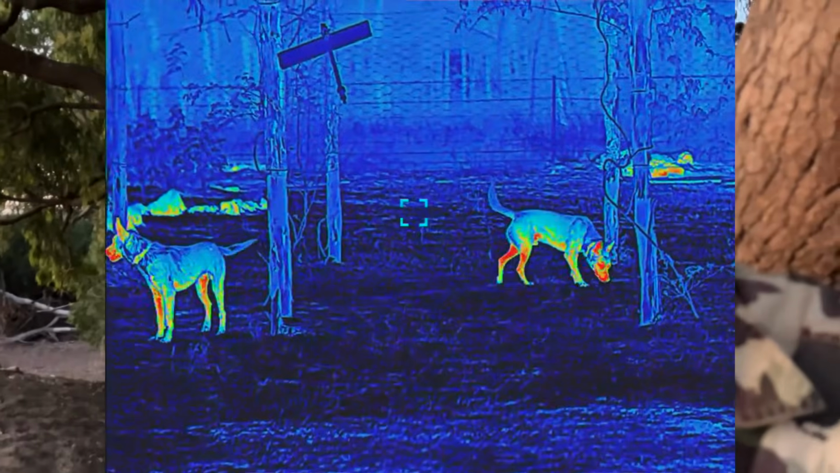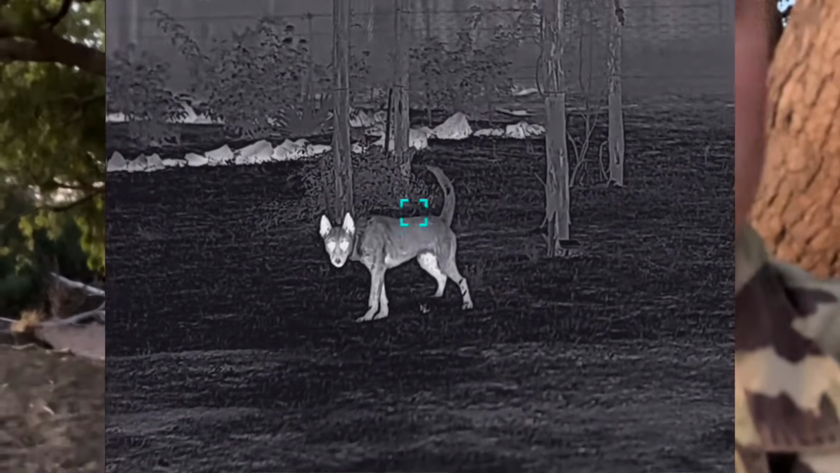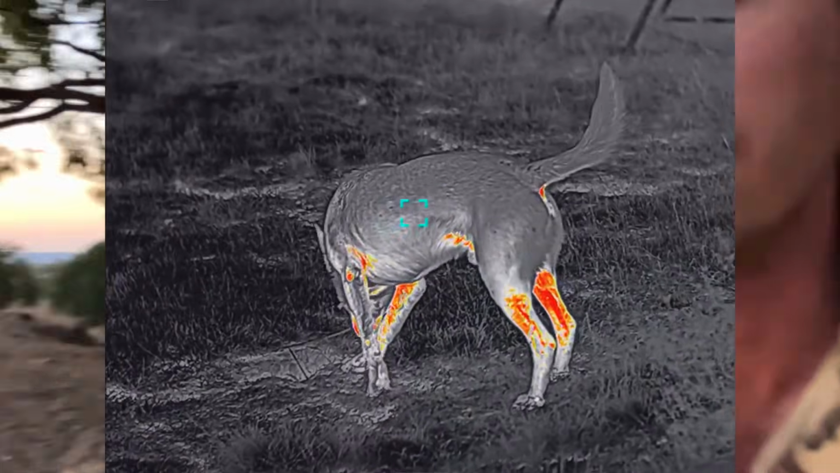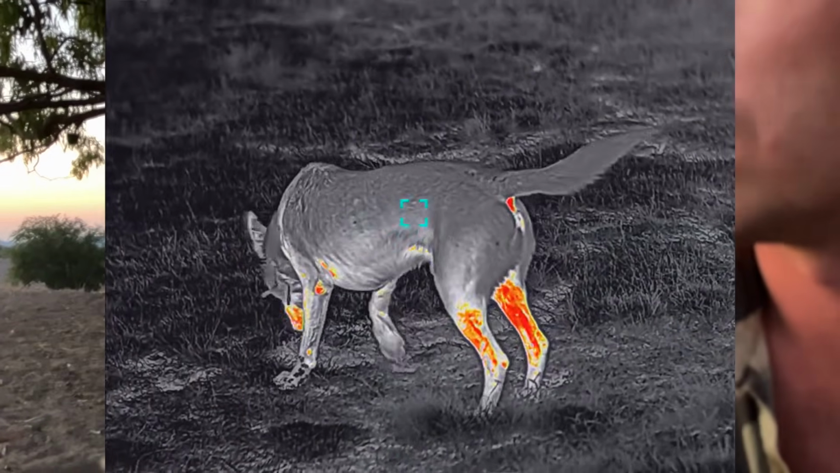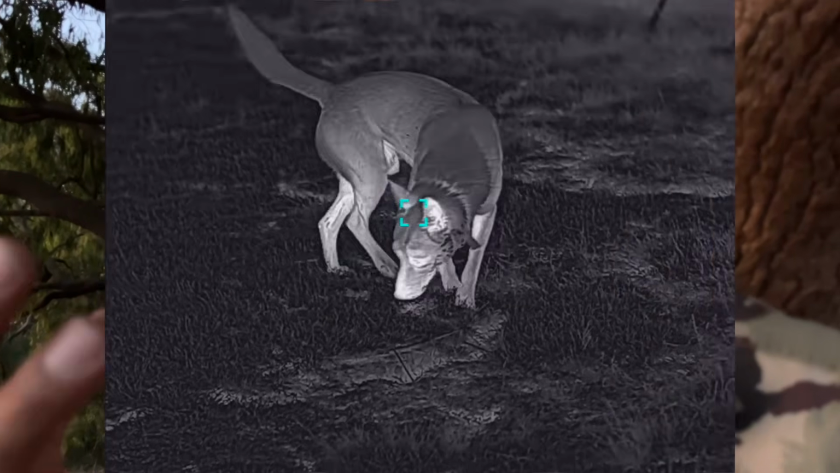So it's a really good little unit. I really like this unit. The one thing, I don't know whether it's good or bad, I haven't played with it enough yet, but because it's a sub 20 millikelvin sensor in it, I find sometimes it seems to pick up too much detail, and it's not as easy, like the animals don't just pop.